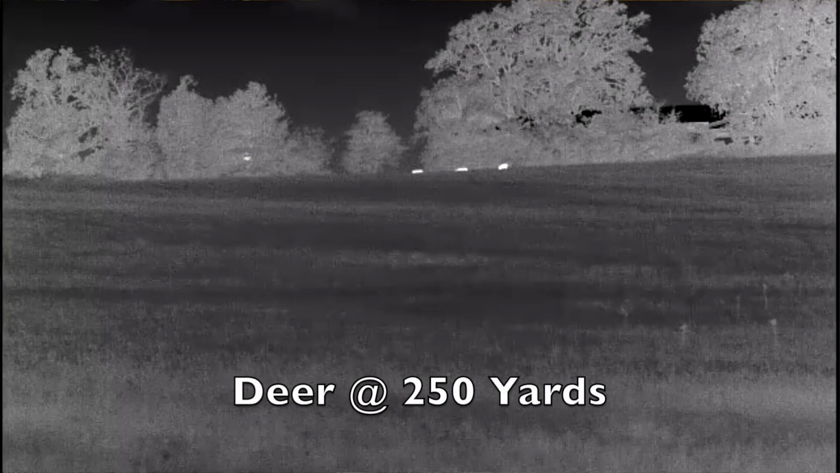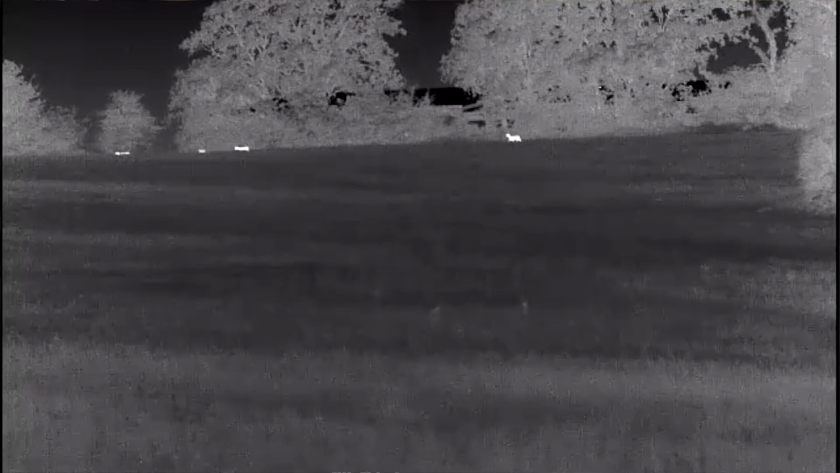As far as detection range, it says 2,000 yards. ID range depends on how long you've been thermal hunting. If you've been doing it quite a long time, 800 yards ID range I don't think is a problem on a good weather and condition night.